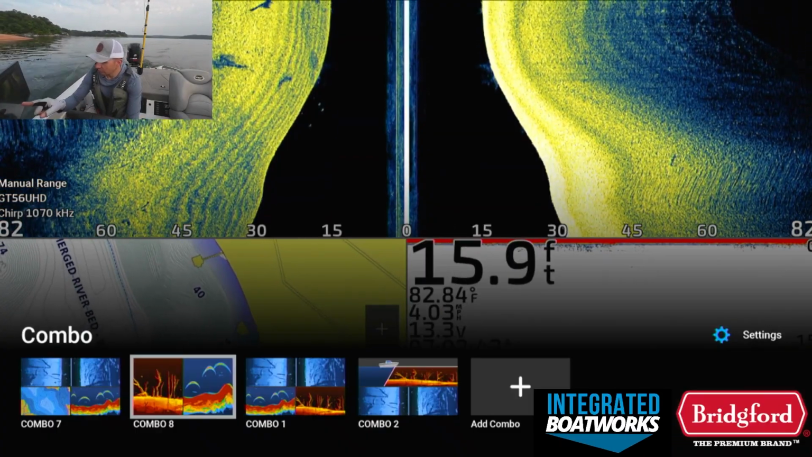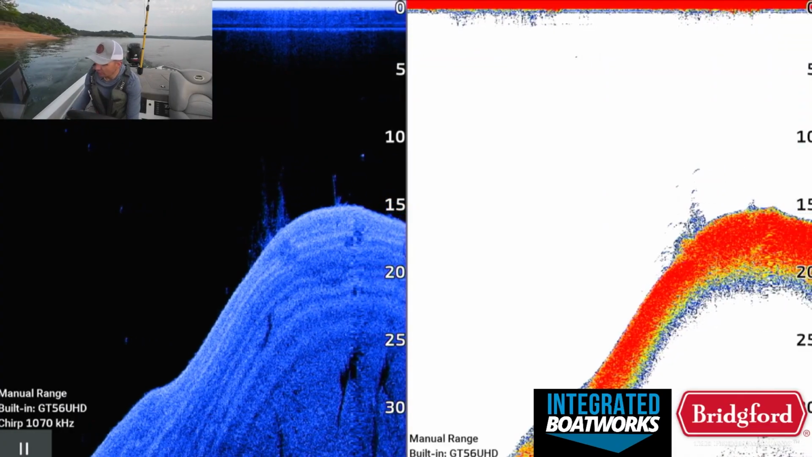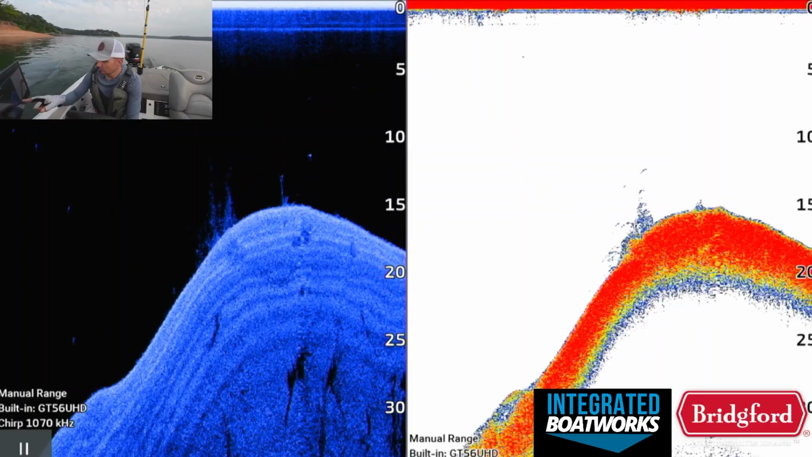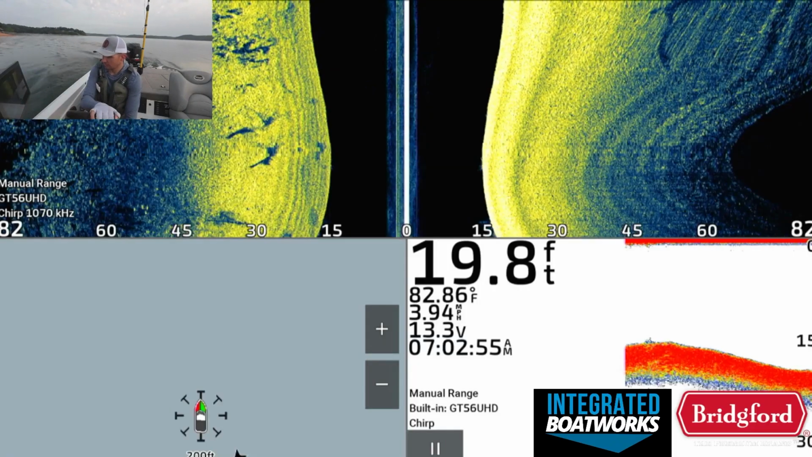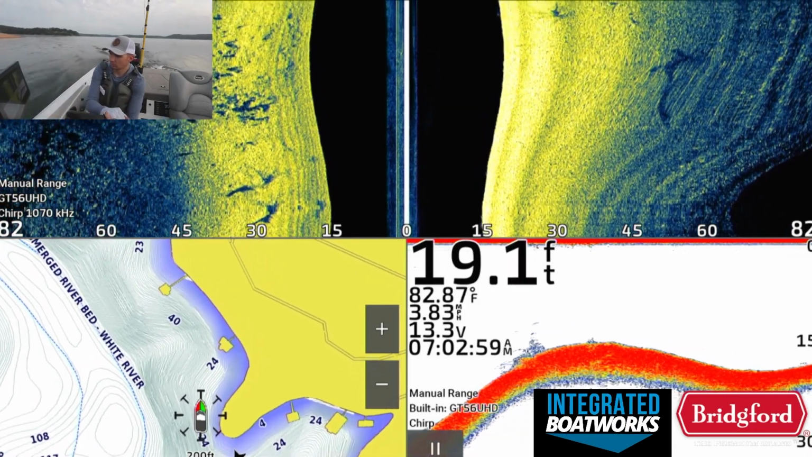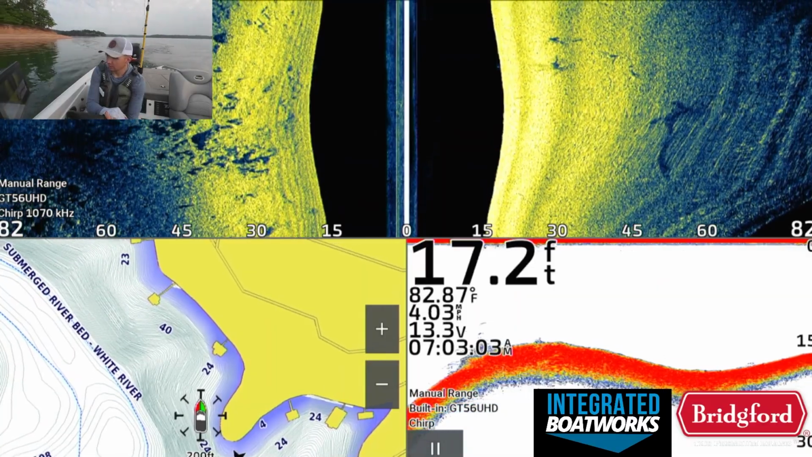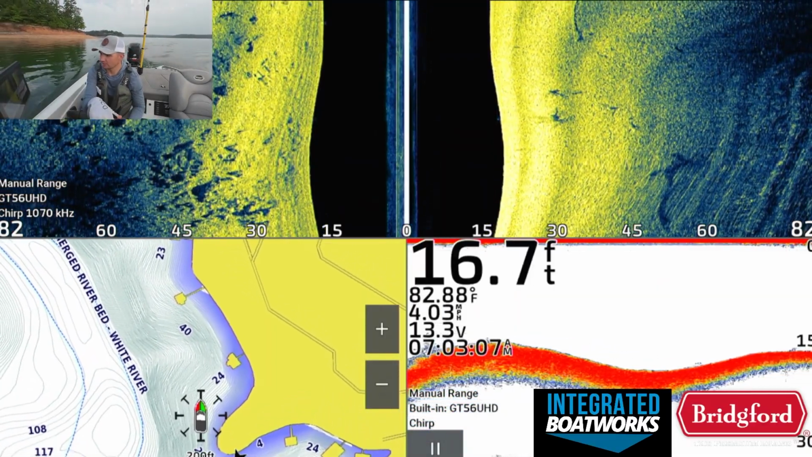Let me switch over to this view. There's a fish up there. It doesn't look very big. Okay, that's interesting. Some nice rock and stuff around here. I haven't graphed this, I haven't been fishing this, so I thought I might as well try something different,